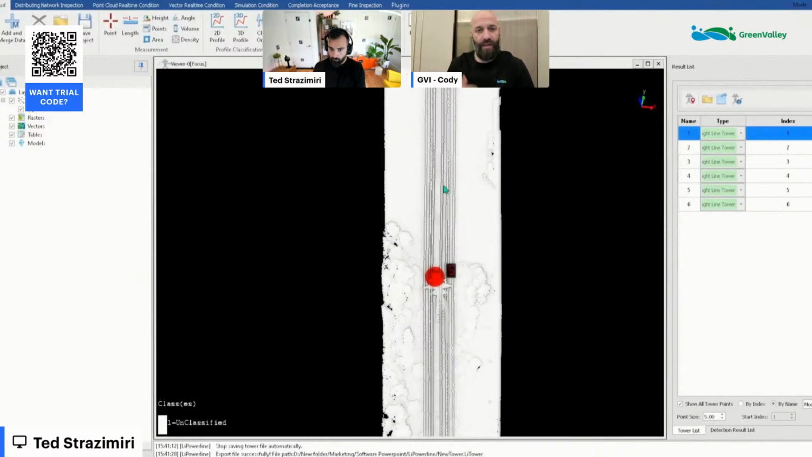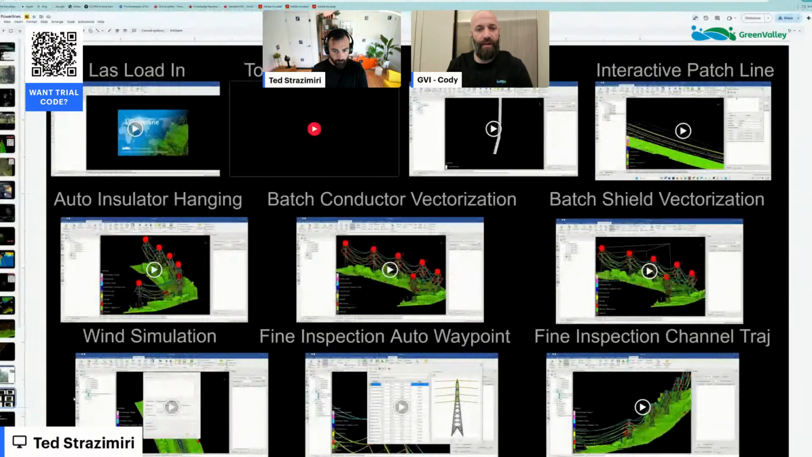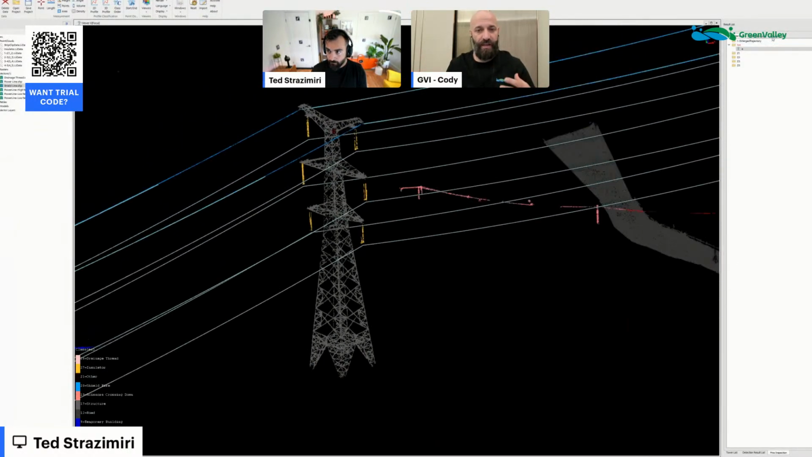But in this case, I was just highlighting the manual tower marking. So I manually clicked on the towers and then chose the type of towers that they were. This allows the software to know exactly what the tower is, what type of voltage it is, and this determines how it goes about both the classification side and also the insulator hanging side.